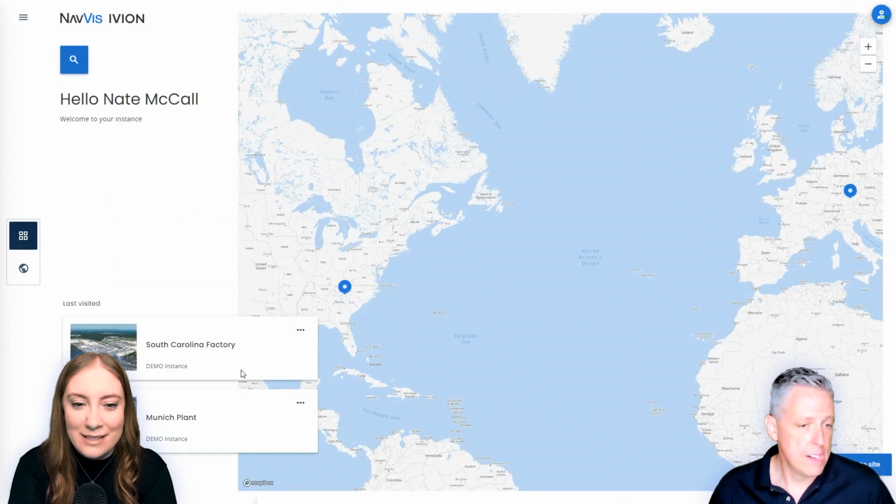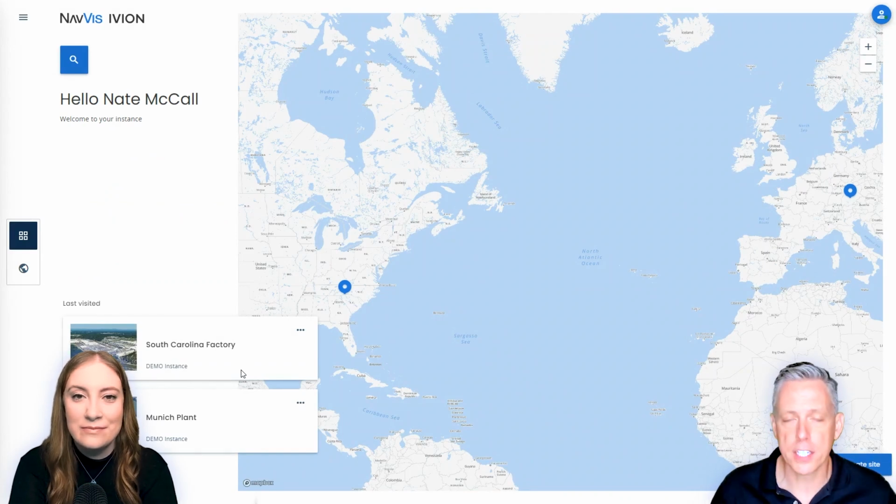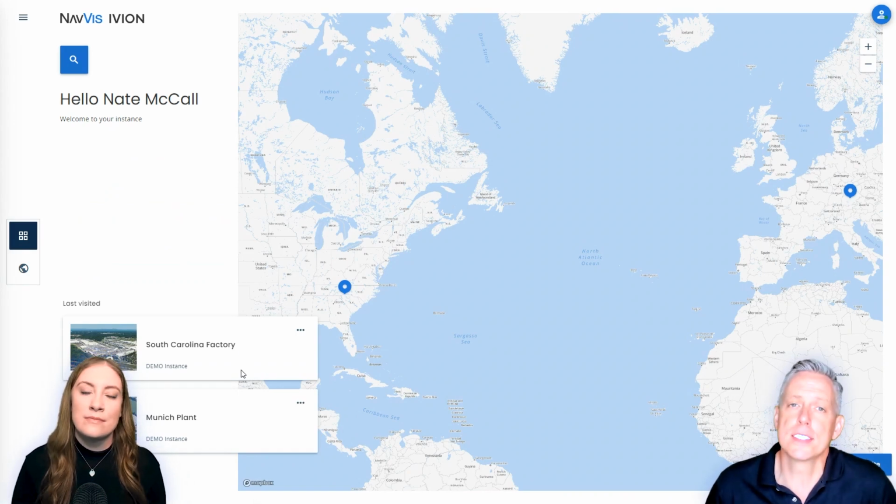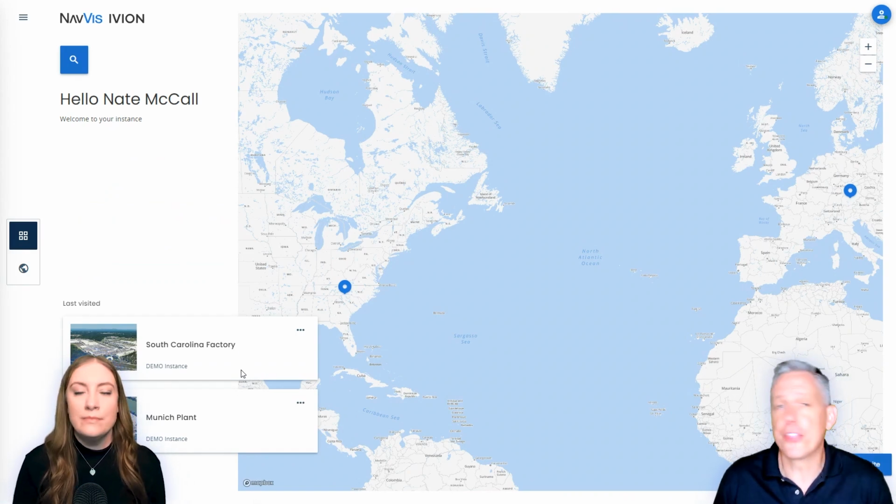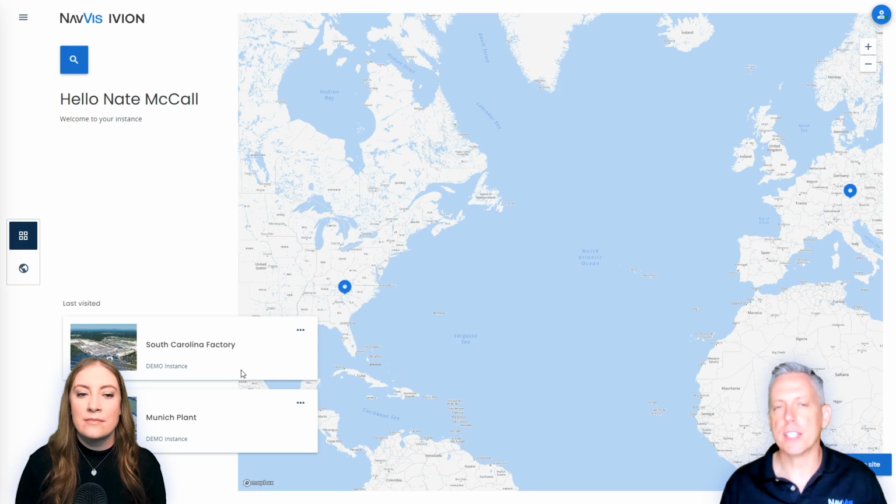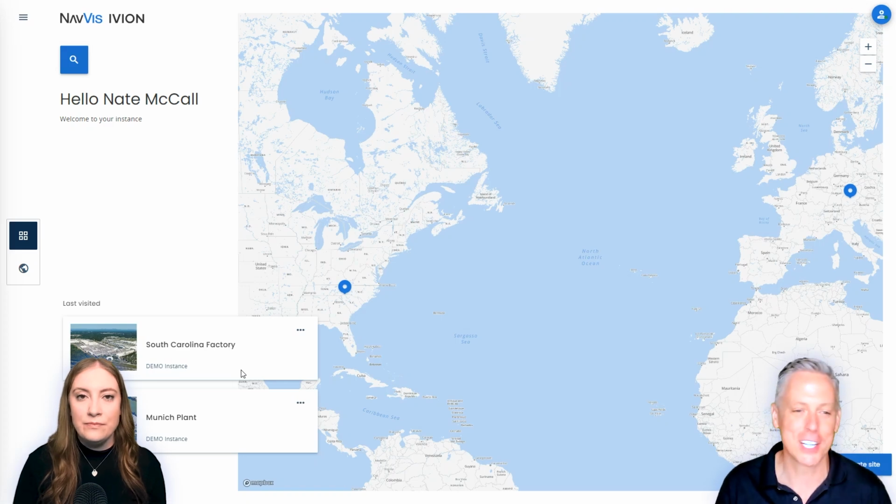Okay, so I see a big map here. Yeah. So this is the start screen. What you're seeing here is a global view of your instance and an overview of all of the sites that have data. So if you had 37 sites scattered around the globe, you would see 37 sites here. Here we have 2. Even with this view, you can start to understand some of the benefits in terms of being able to visit all sites from the comfort of your chair, so to speak.